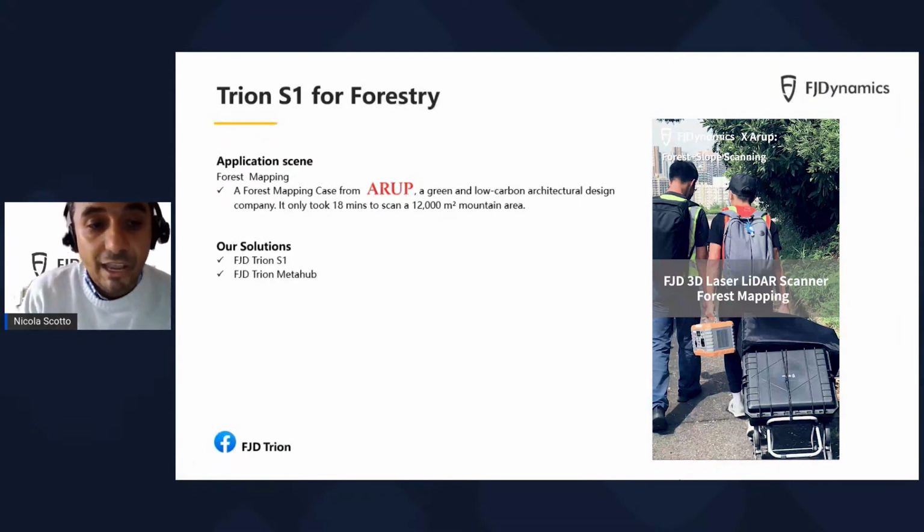Now let's jump to another type of application, the use of Trion S1 for forestry. Here we have a case we did with a prestigious engineering company in Asia named Arup, thanks to which we surveyed 12,000 square meters in a park, and it took only 18 minutes. Let's start the video and we'll show you how we did it.